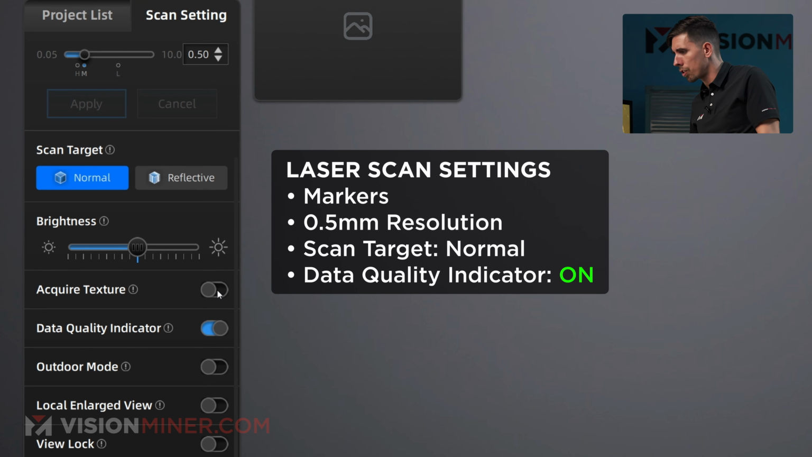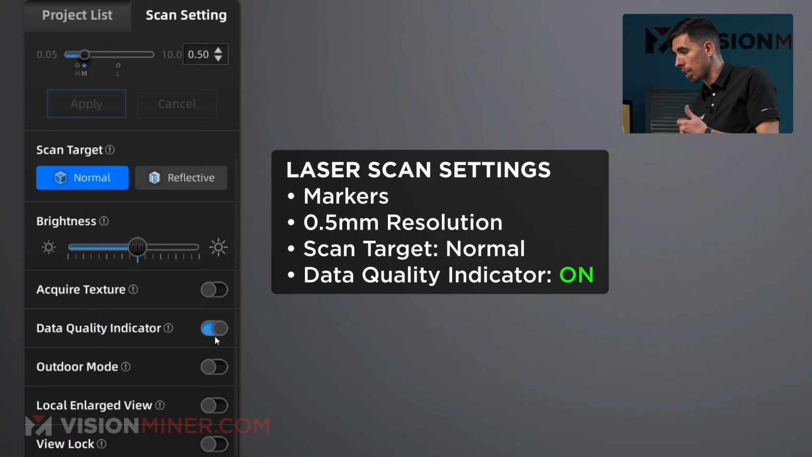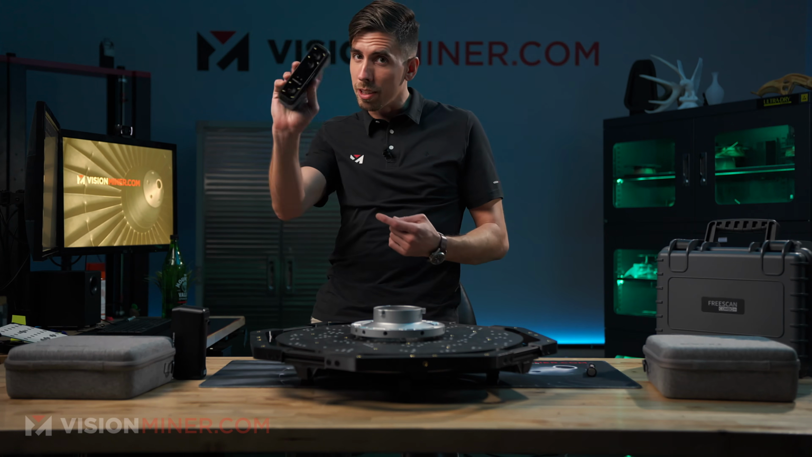We've got acquire texture, that would be color scanning. Data quality indicator, that's always useful. We're indoors, and the local enlarged view we don't need to do. All right, so we'll just start with this. I'm going to hit the play button wirelessly. This is sweet.